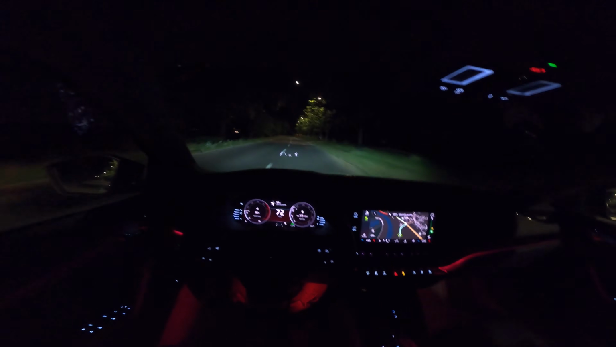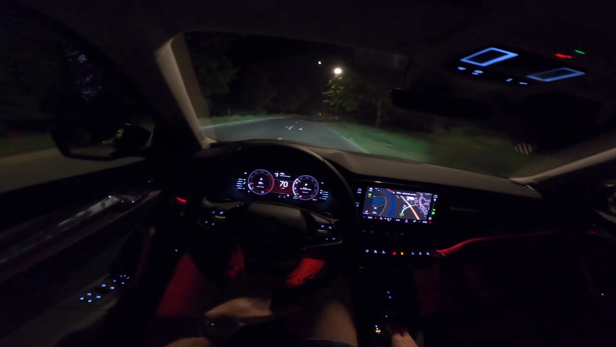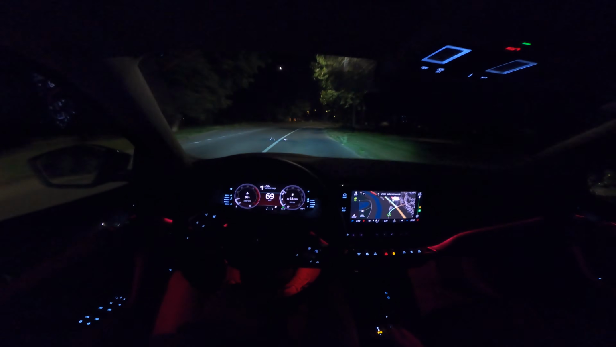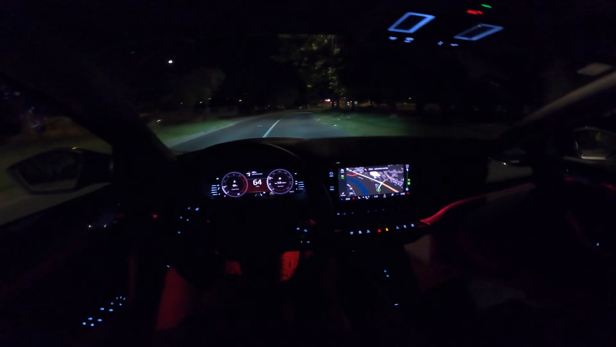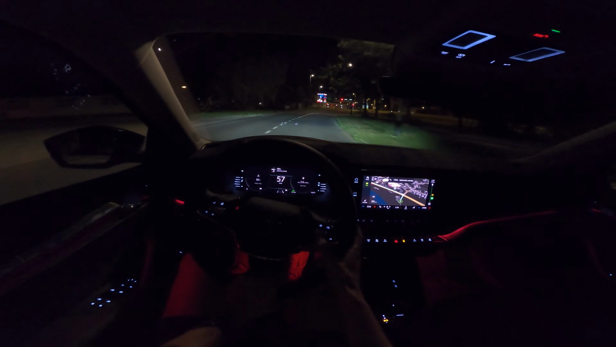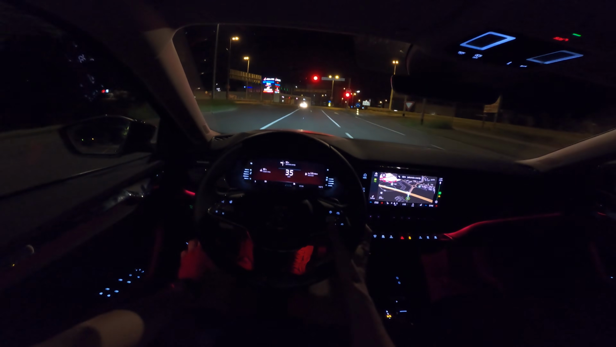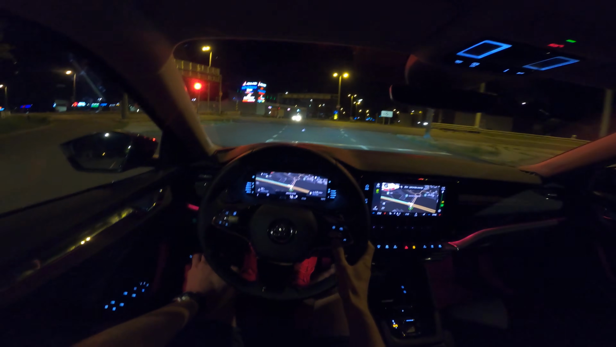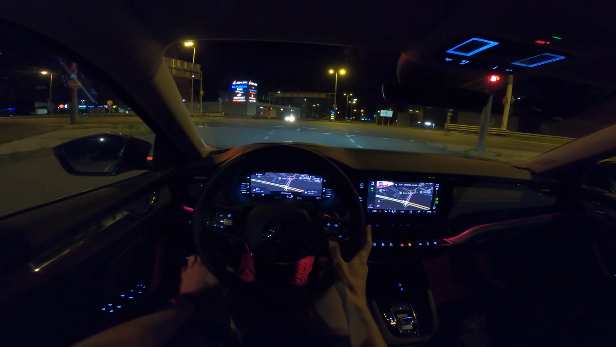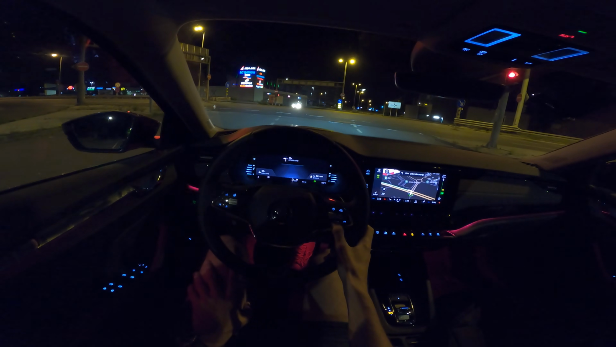I'm not sure if you can see the heads-up display. It shows you route guidance, it shows you on top of the digital cockpit as well, and then on the maps. You can also press some sort of animal. I don't think it was a cat. You can have this digital view, and then you can have this, so you can see in front of you where you need to turn. You can have two screens with the navigation, or like this.